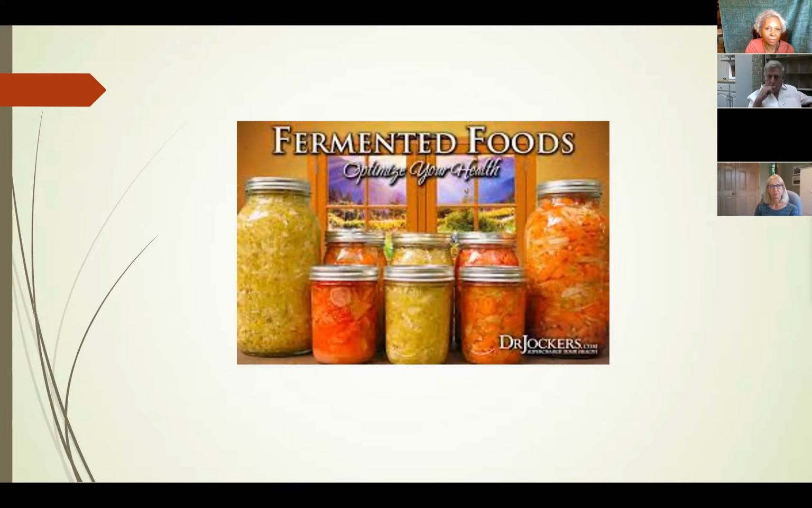This is just a picture I put up there. Sometimes I like to make my own fermented foods. It only takes about 30 minutes to make, and it lasts for a while. But more than likely, I'm going to stop by Marlene's. I'm going to pick up my jar, and I'm going to take a tablespoon with each of my meals. I have my family on it. A lot of times when they see me coming with the jar, they give me that look, but they don't argue with me. They take it.